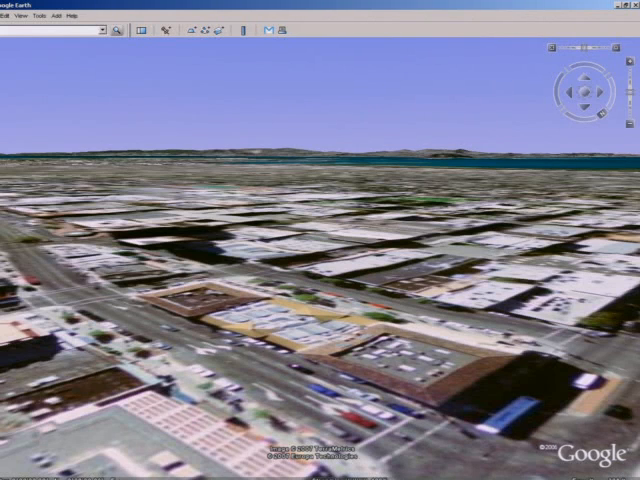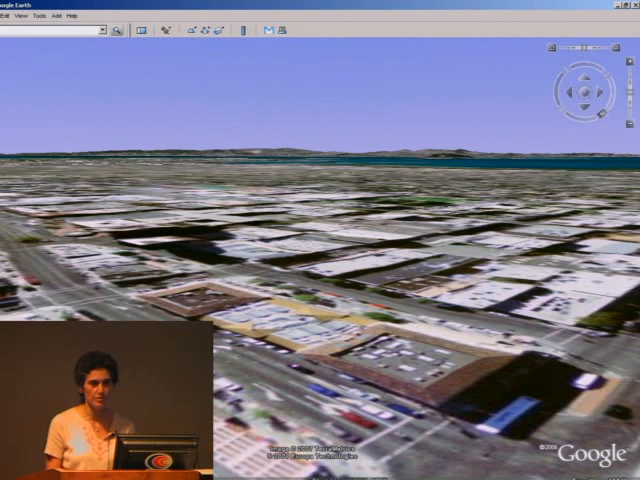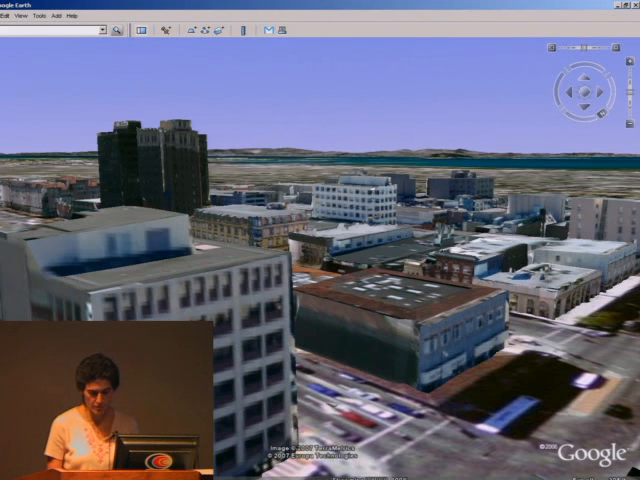Now this is already being deployed by Google Earth logistic trucks. They're all over California, US, and the world collecting laser scans to build models of cities that you can look at online.